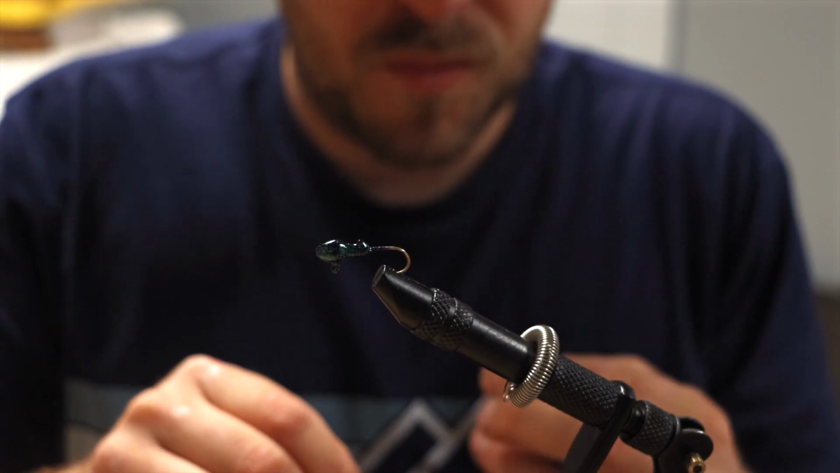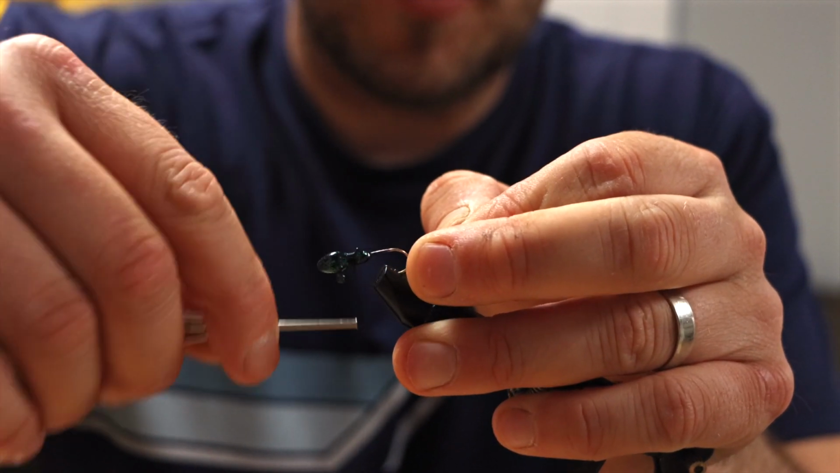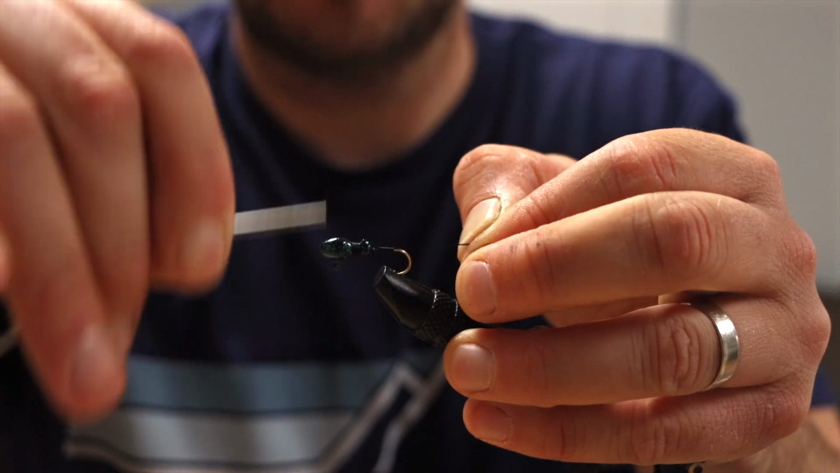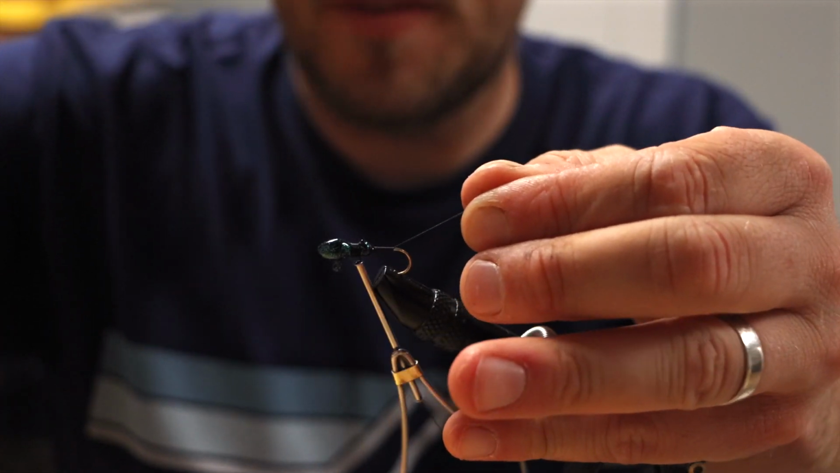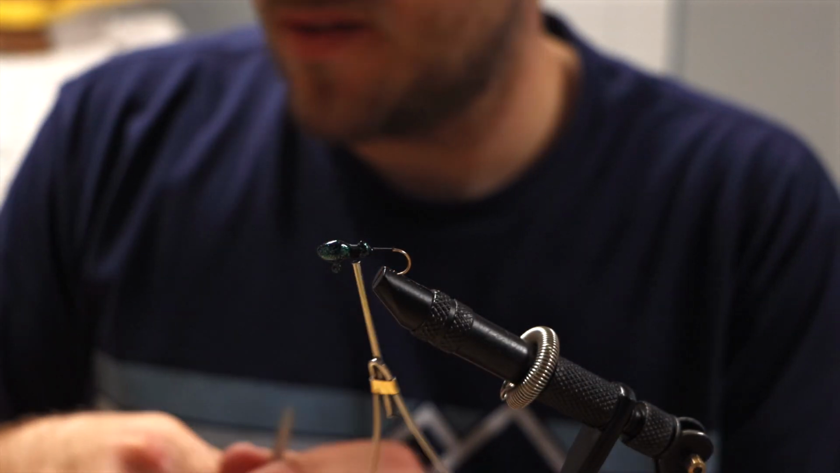Alright, we're going to just tie one more black and chartreuse here, so we got to start with our base layer thread. And the more I've been doing this, the better I've been getting at this hand tie crappie jig deal. So I'm actually really enjoying it. I think it's a lot of fun to have something to do here at home and then be able to take it into the field and use it.